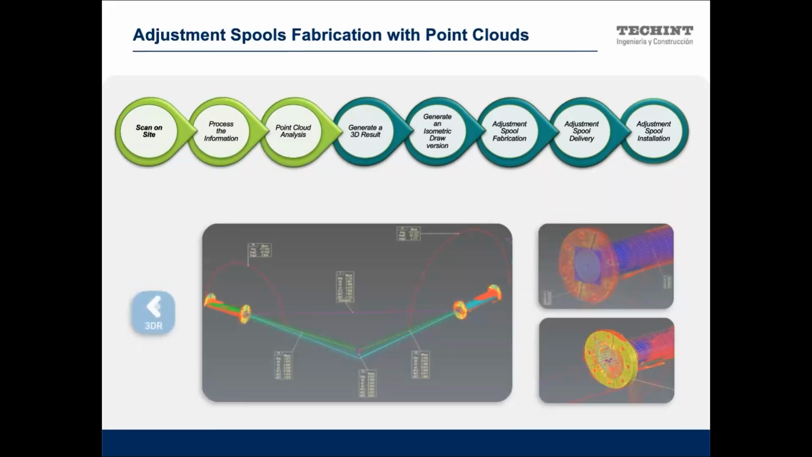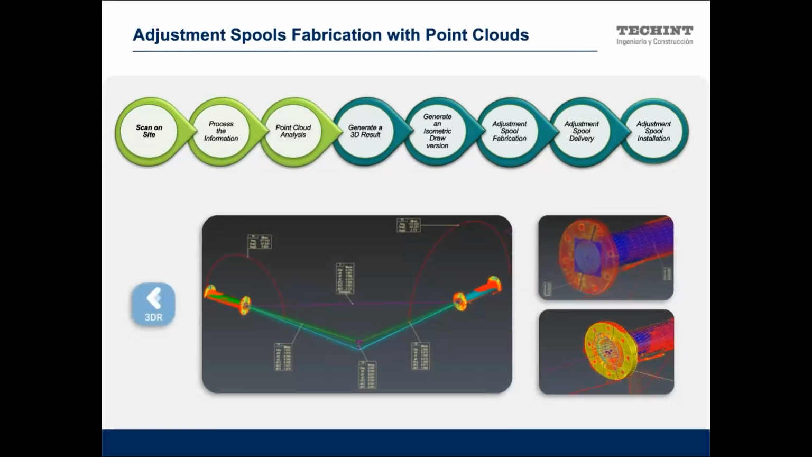In this case, we make a simulation of those spools, the last part of the productive spool and the connection with, for example, equipment, and we project both center lines and see what the difference is between those lines. Of course, we have many different situations. We could face two spools in front of each other.